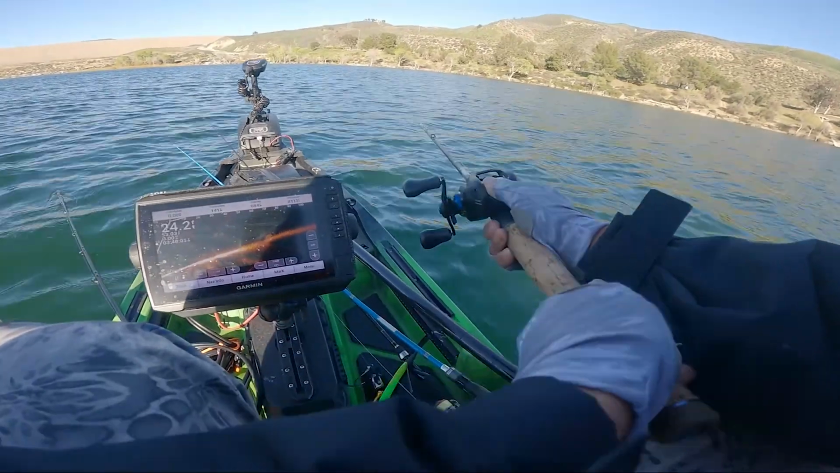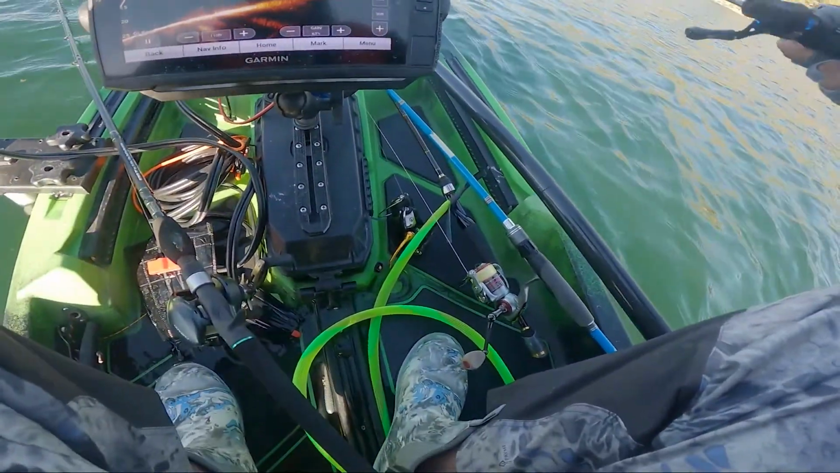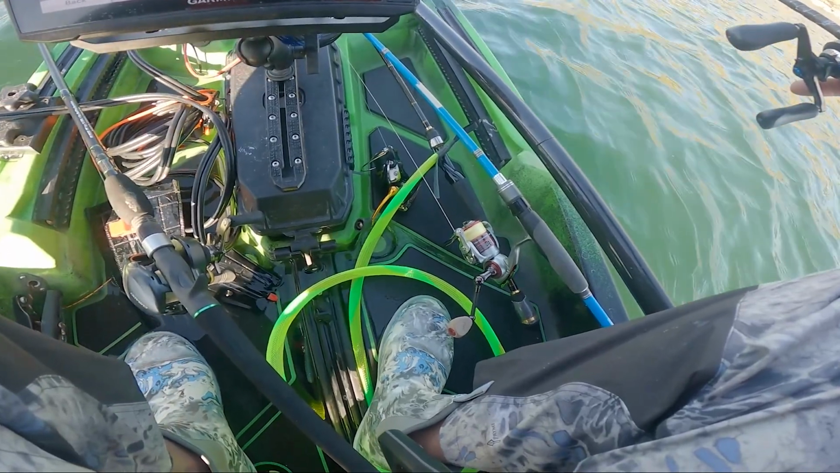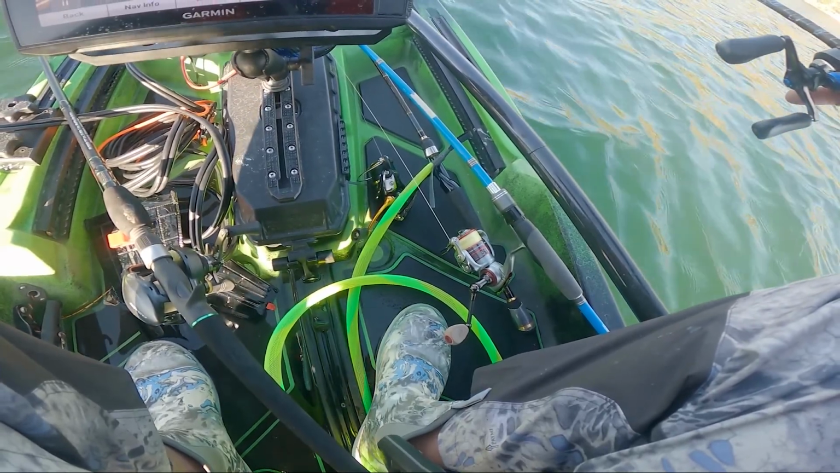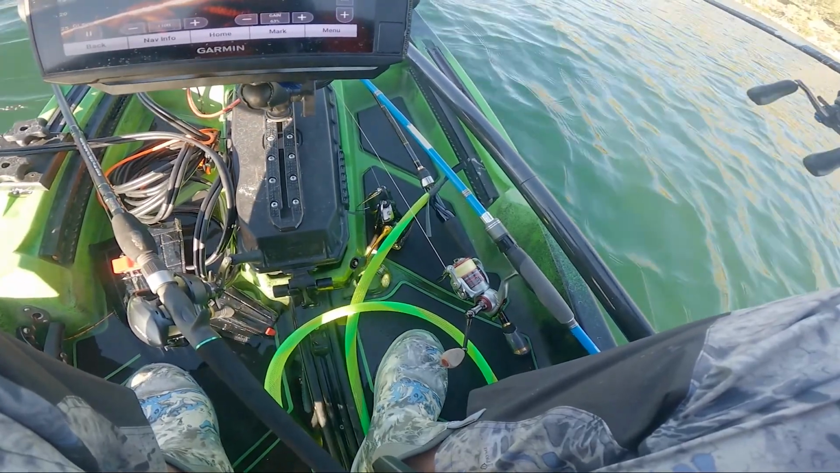What happened is that I let it sink all the way to the bottom and did a few twitches, and one of the fish just committed to it or got triggered by it, but never really fully committed. These fish are so lethargic and they're not in the mood to eat. But this tactic is probably the only one that would work on the lake because they're lockjaw, so I gotta trigger them.